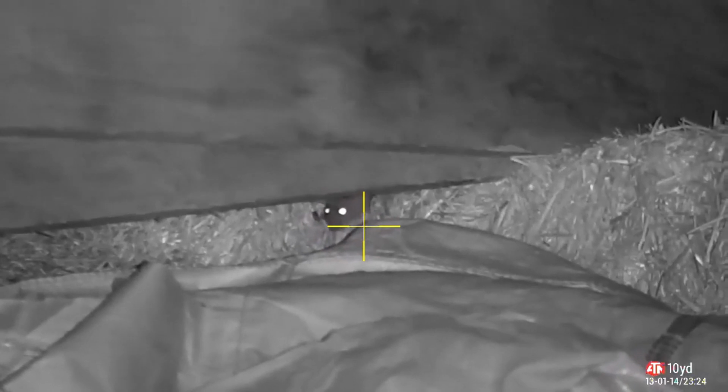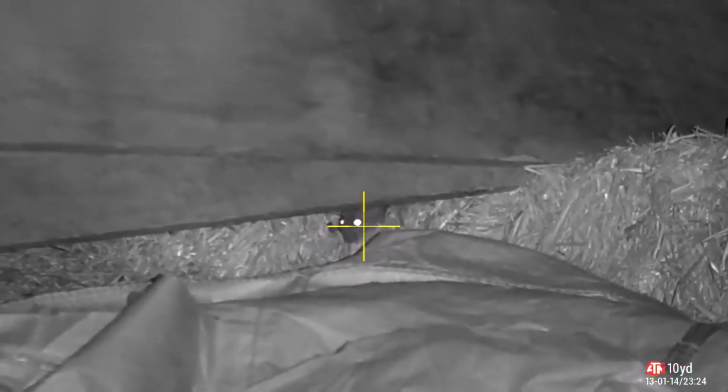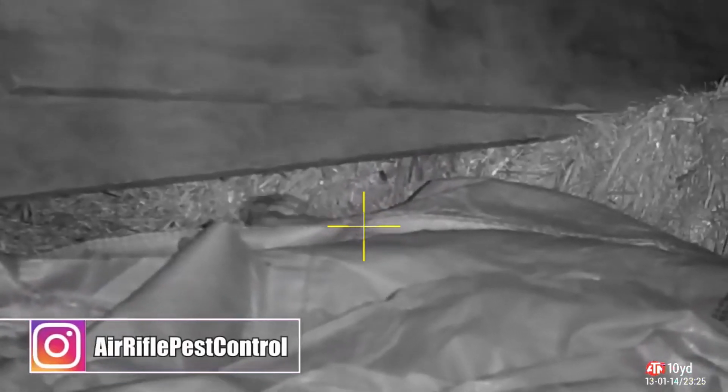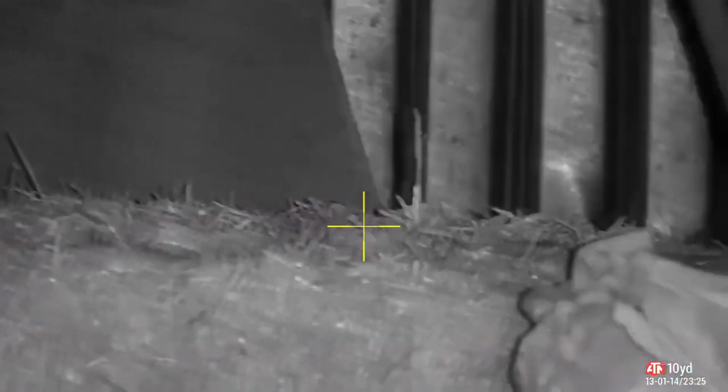The next one, not so lucky. Sticks his head out just underneath those boards. Didn't see him on the night vision, but I spotted him no problem at all on the thermal. He paid the price for being out and about when there's pellets flying about.